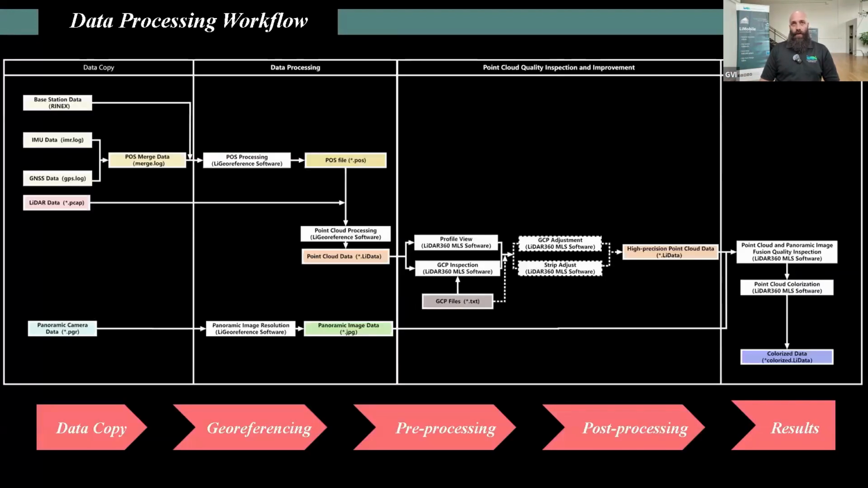So our data processing workflow is rather simple. You need your base station, as mentioned earlier, a Rinex file or Navitel or a POS file. You can have a merge log file, a LiDAR data file, and a panoramic camera file. In the data processing, we have a post-process or pre-processing software called LiGeoReference, which will allow for the processing of the pose trajectory, georeferencing the point cloud, and then a colorization of the point cloud, whether that be a colorization by planar images or colorization by panoramic images.